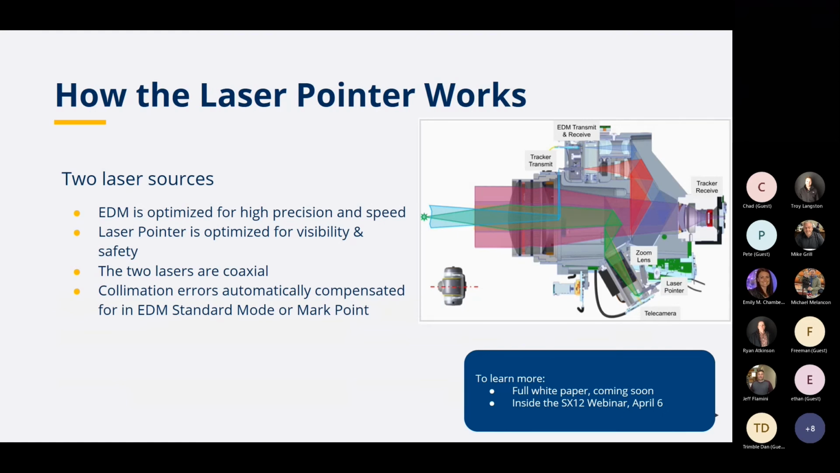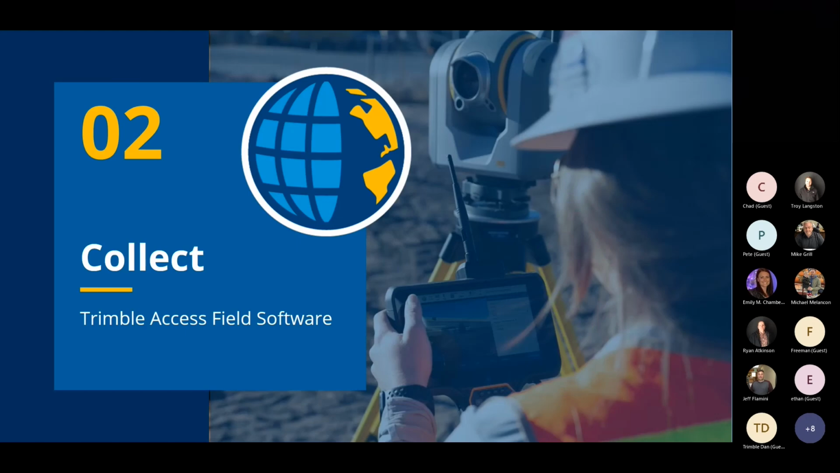It uses two different sources, so it's optimized for both high precision and speed, and that's the EDM, whereas the laser pointer is optimized for visibility and safety. So it's an eye-safe laser. Both of them are coaxial, and this is a system that we have that really is unique to the SX12. Since they're coaxial, the collimation errors are compensated for, for EDM and standard mode or marking off the points.